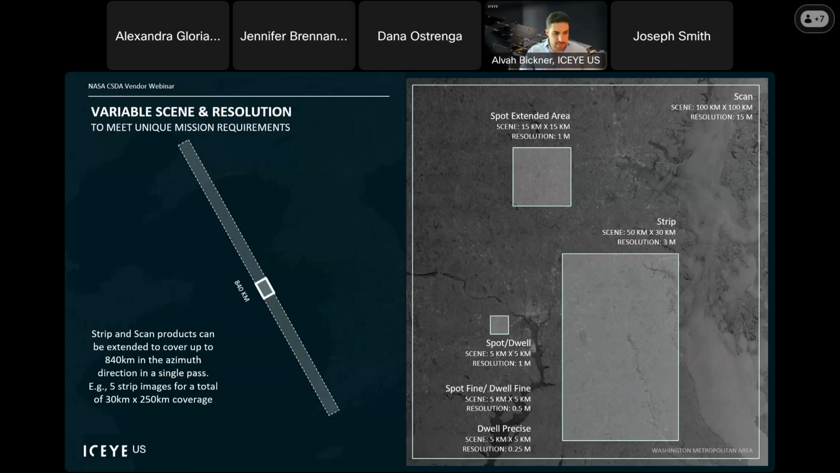As I mentioned in the previous slide, strip and scan can be extended in the along track areas. And as you can see on this image here, we can extend a scan up to 840 kilometers. So that's 8.4 times the size of a normal scan, and we just keep that array on and imaging on the Earth. This is really useful for large swaths of images, or areas such as borders or ports that you're trying to monitor. Strip images can also be extended up to 350 kilometers in coverage. Go ahead, Alexandra.